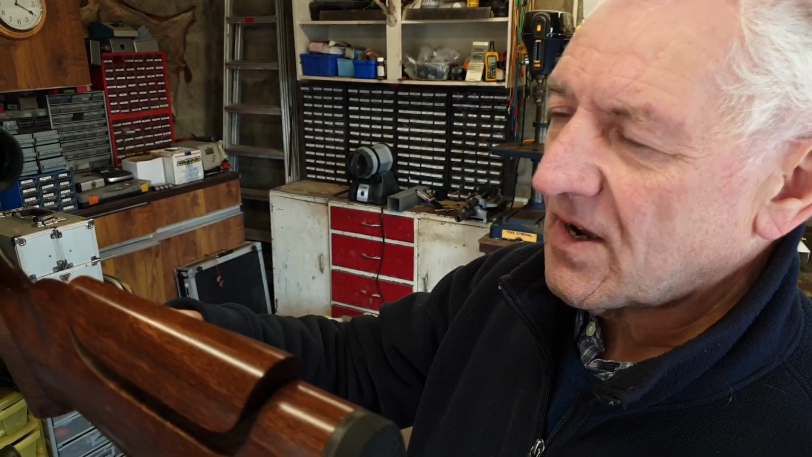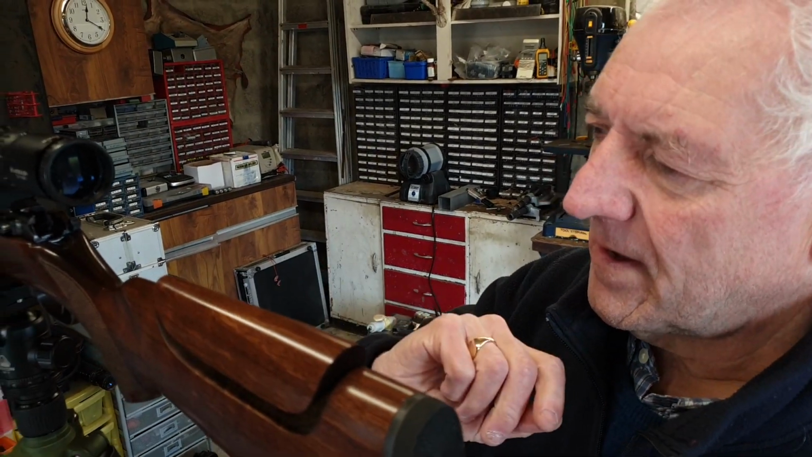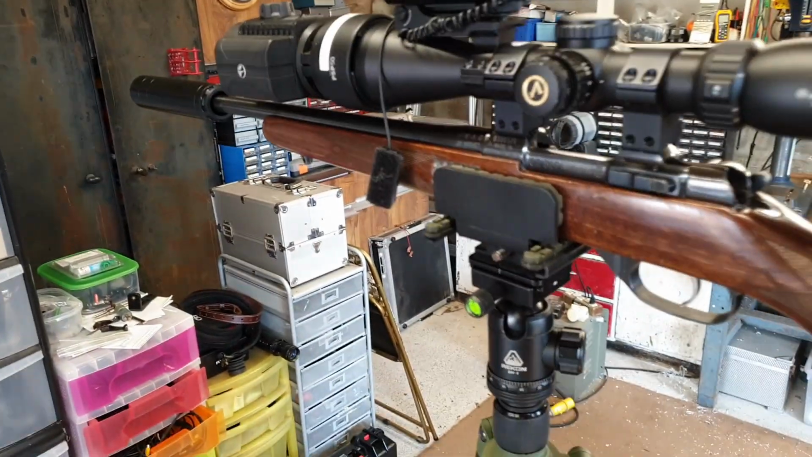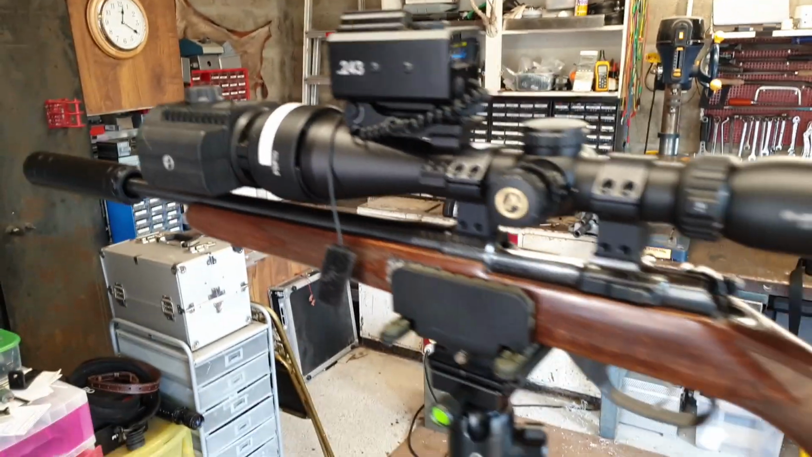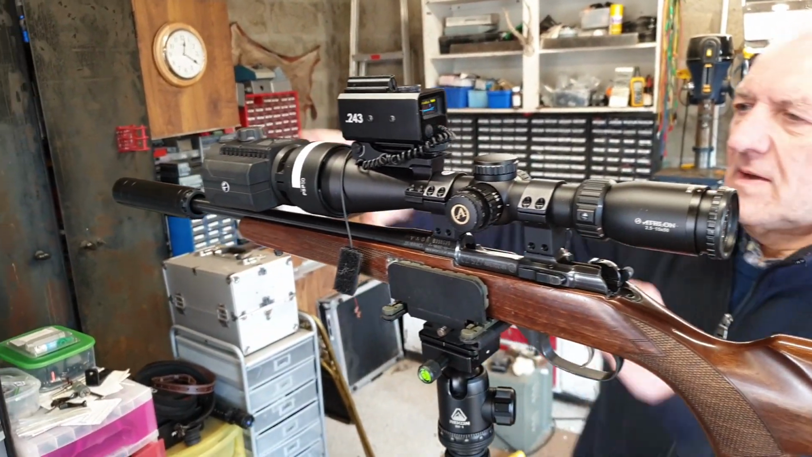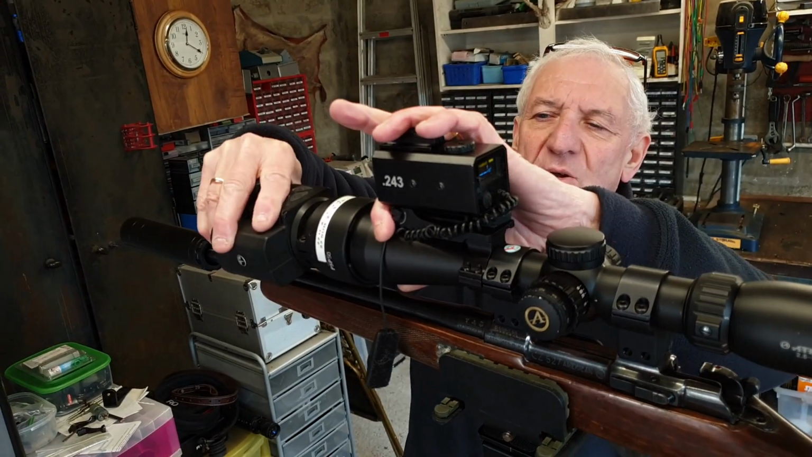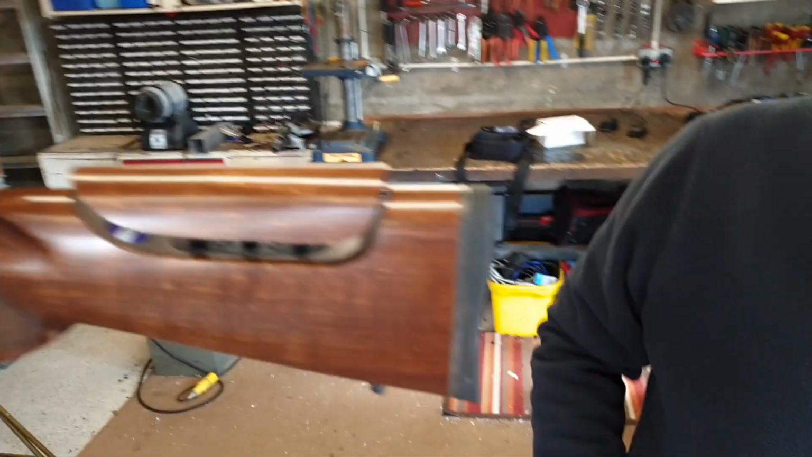And I also changed the trigger to a Rifle Basix trigger from the States as well. And that's it now. You know, it's as good as it's going to get. But it is nice with the front end add-on and being able to swap that between different rifles. The front add-on doesn't do anything for the aesthetics. No, but it bloody works. Awesome. It's a bit of kit.